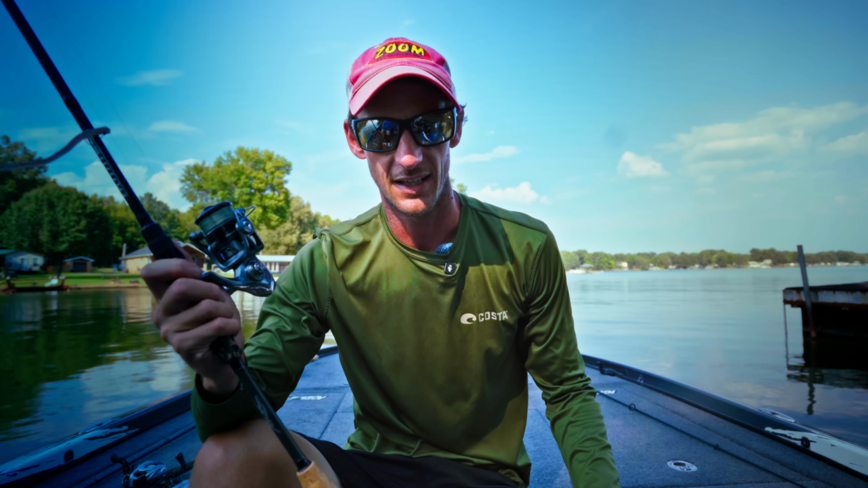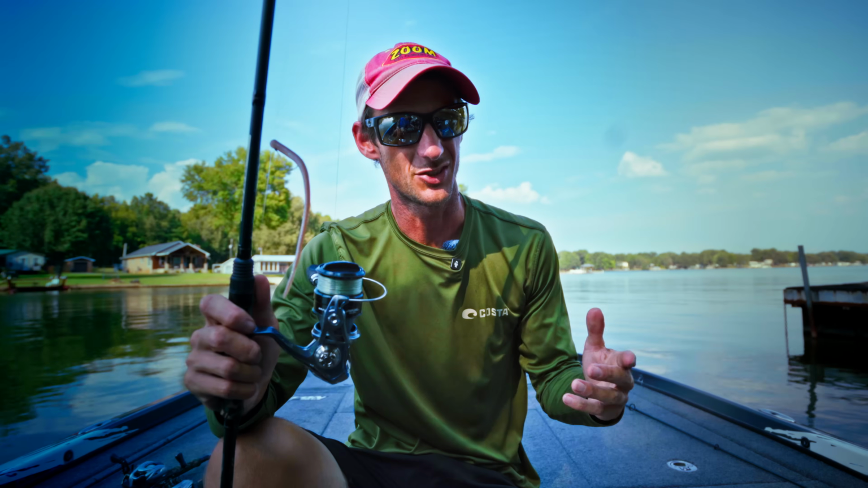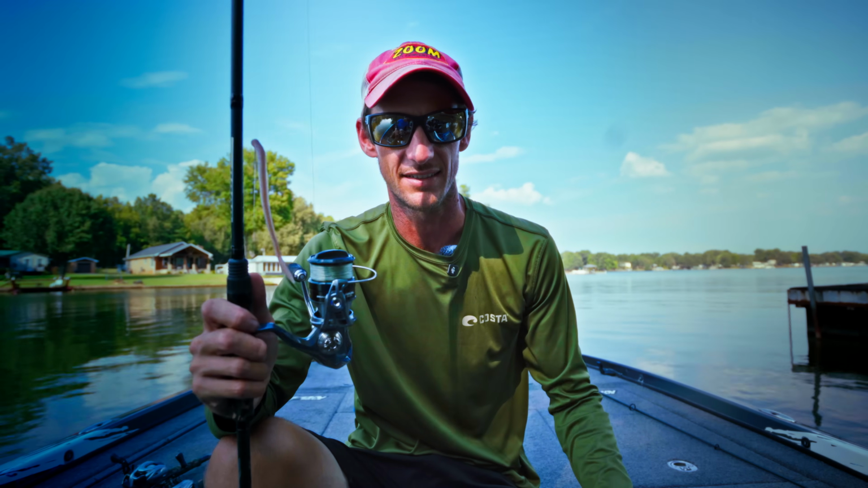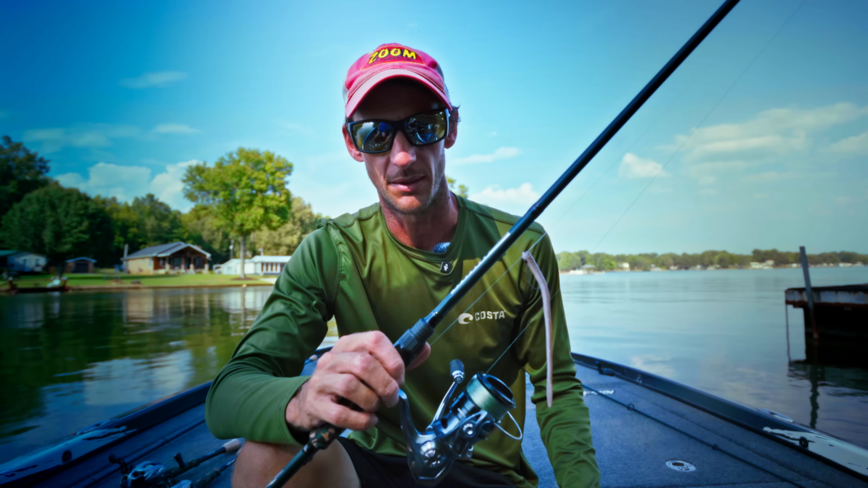Along the same lines as the worm, you've got to have a drop shot. This lake we're on now has a bunch of spotted bass in it. So sometimes the spotted bass shy away from that big Texas rig, that big Mag Trick Worm, something like that.